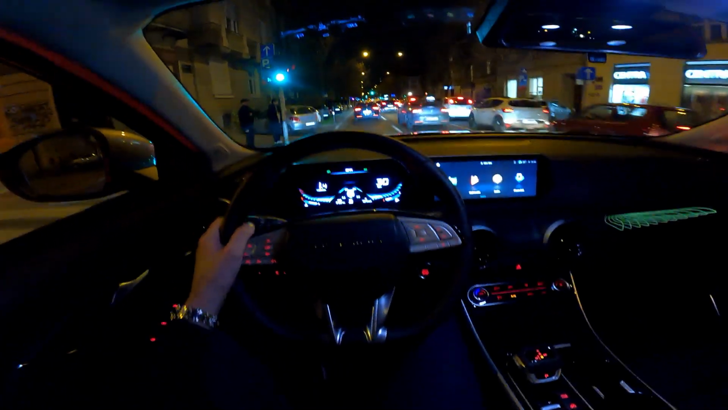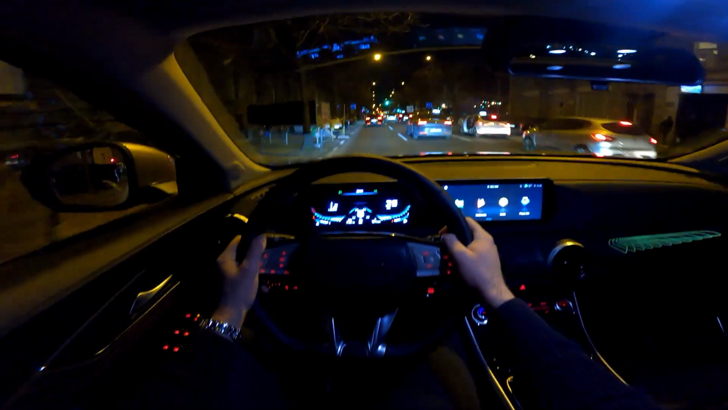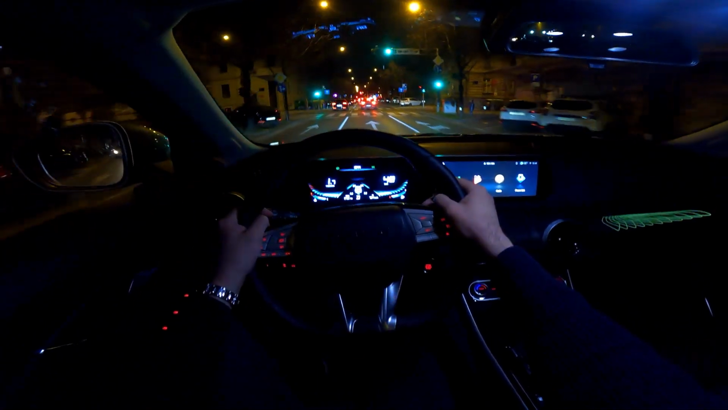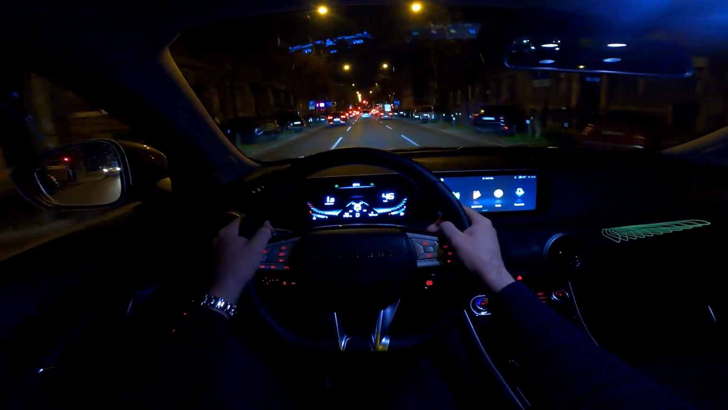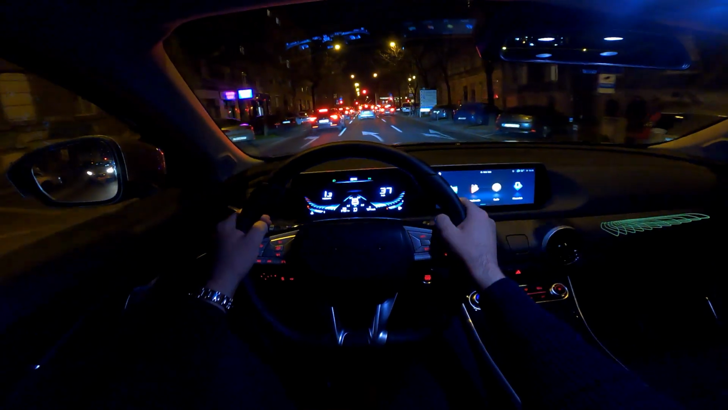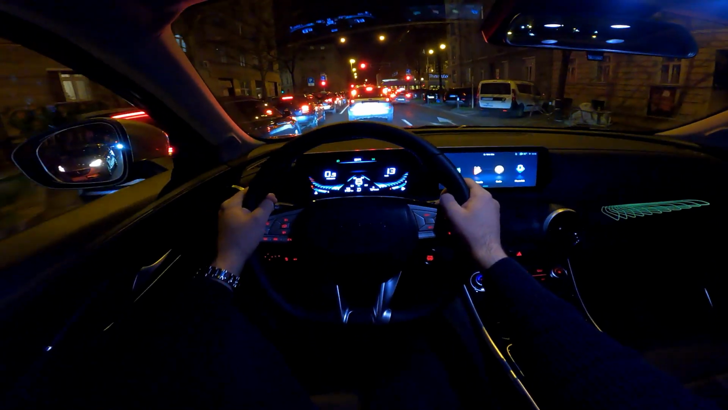And also I think it's very practical because at the rear you have so much room. I filmed the full review of the car during the day, and you can see I'm 1.87 m, and when I sit at the back I have plenty of room left for my head and for my knees, so that is really good.